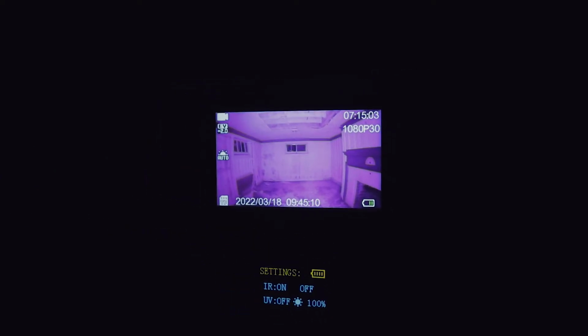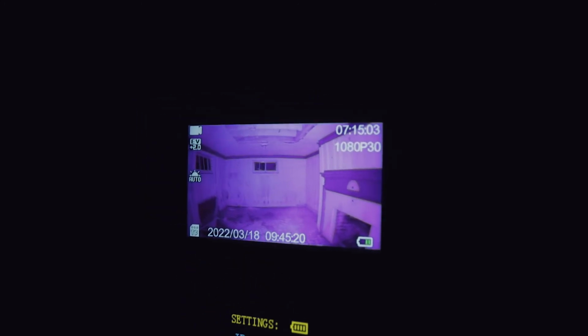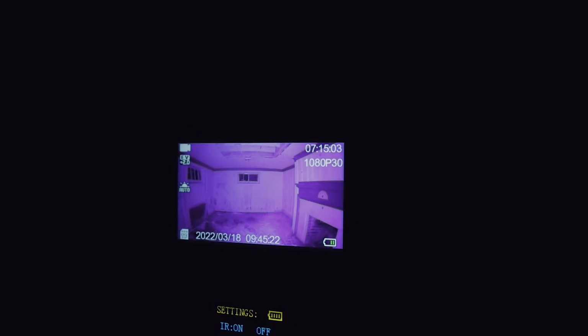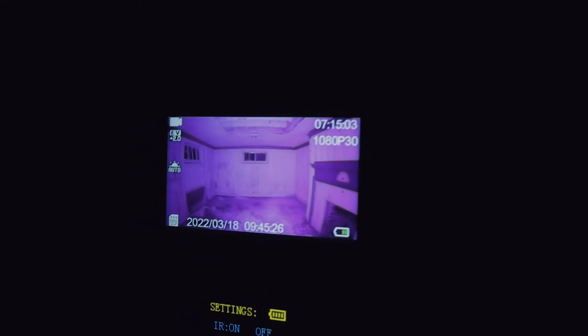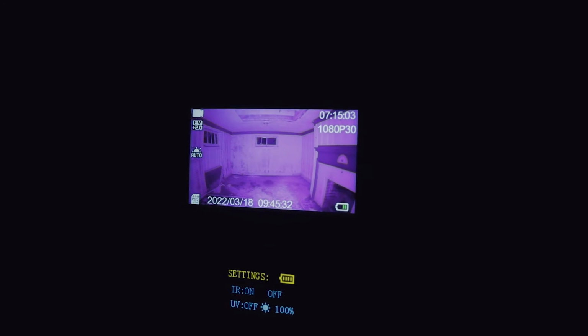But if we look at the back of the infrared camera, you can actually see the entire room lit up with this little light here. And I've just got it set to this purplish tone for contrast. I may make it black and white in the final video. I don't know.